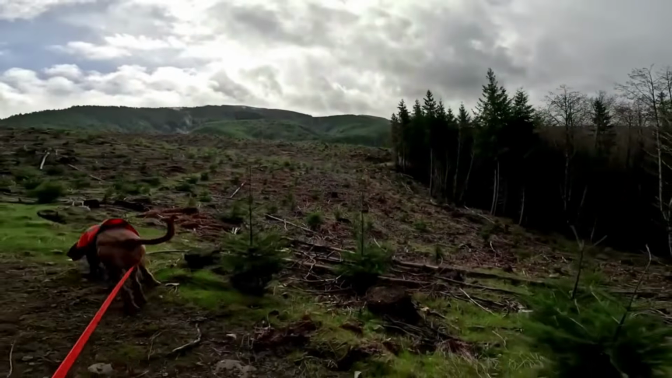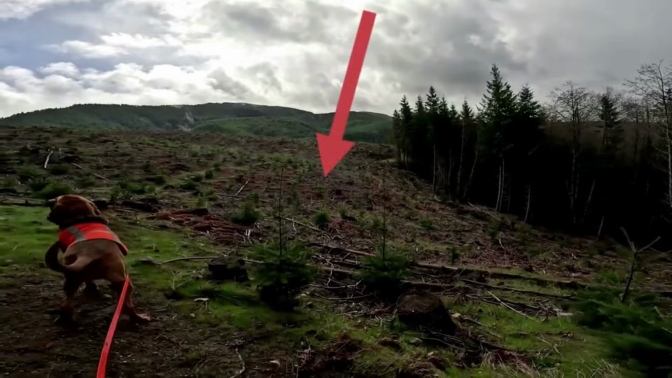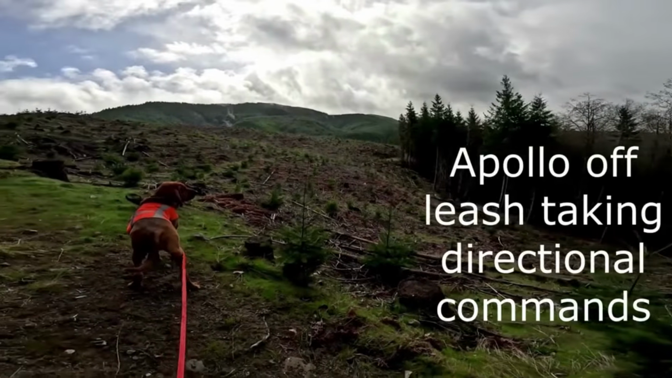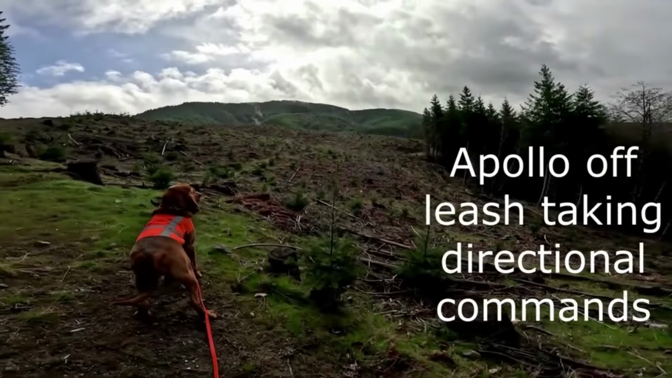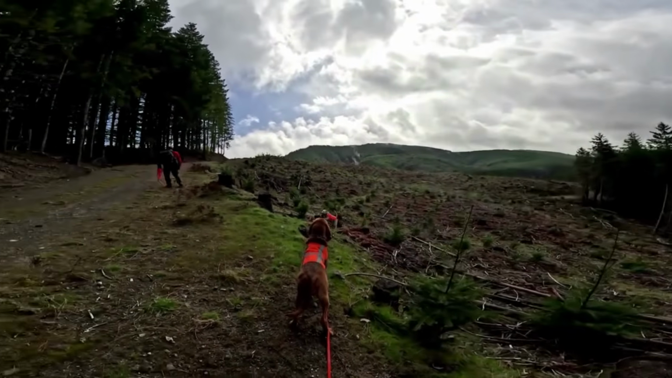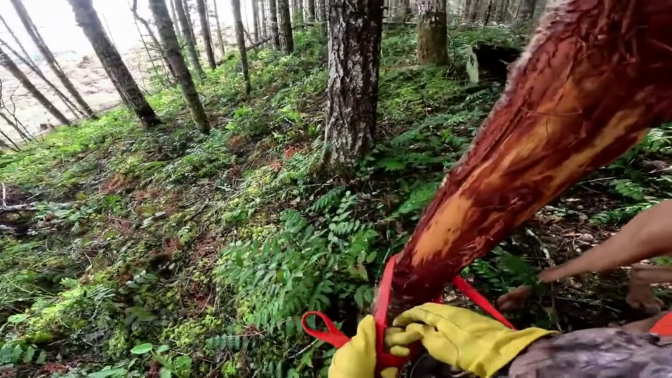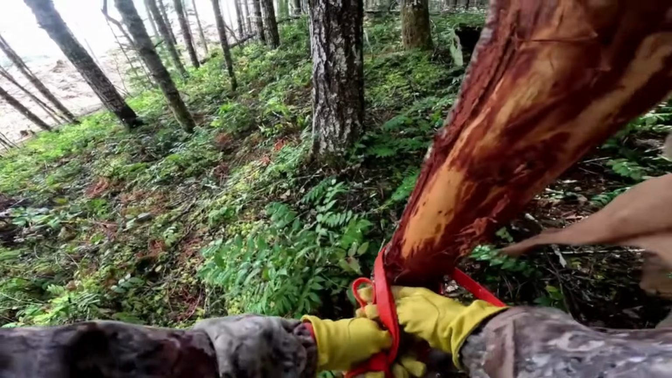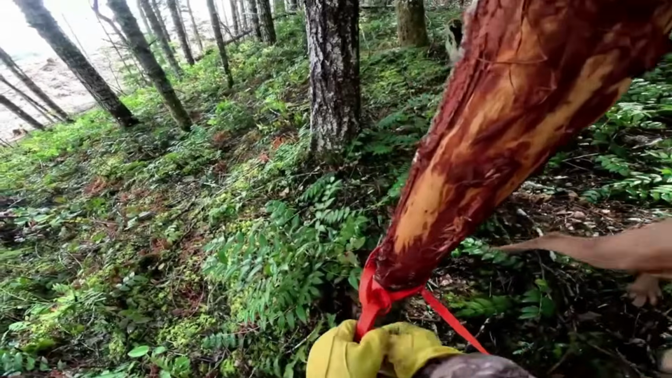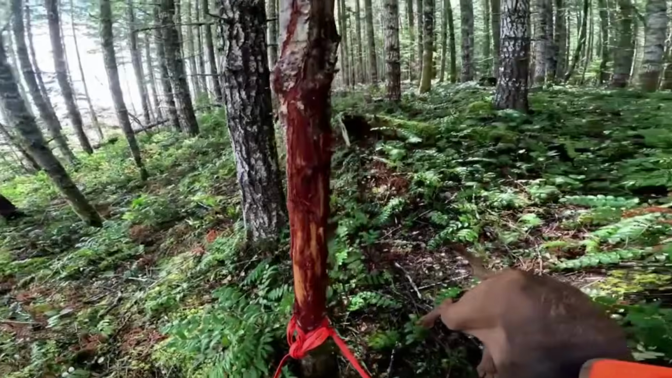Boy, he is really gridding that area. Nice recall. Well done. So I'm going to set a camera up here, and I think I'm going to tie her up to it right now. I'm not going to put it on the tree, but across from the tree.